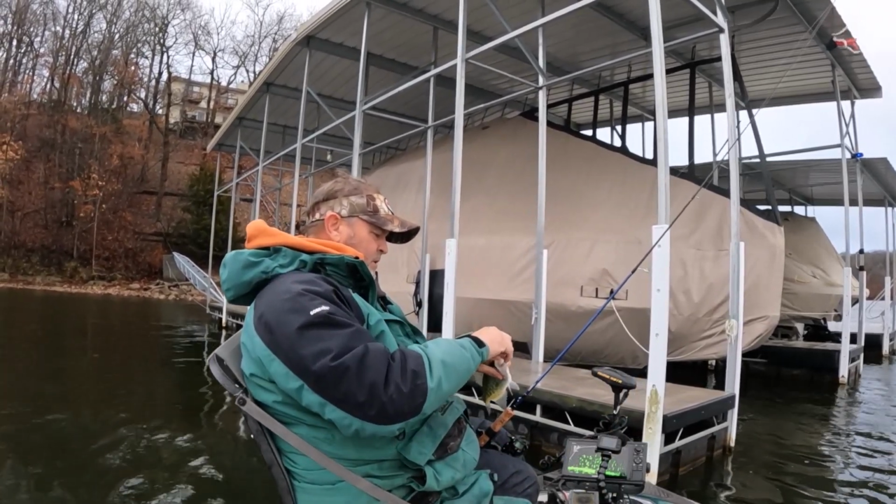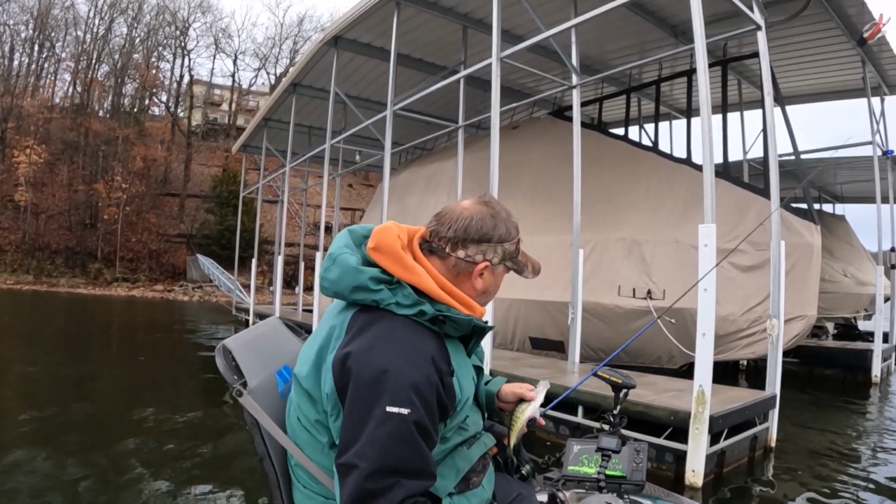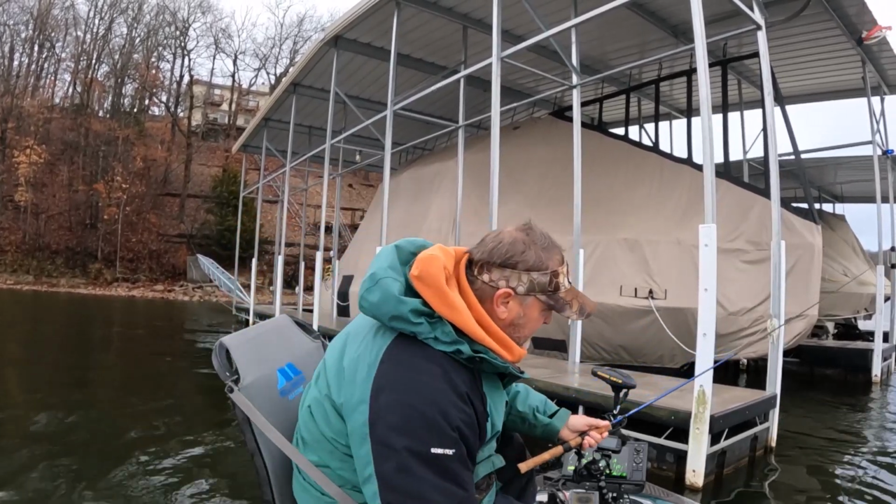Then we might try the old jerk plug, see if that'll catch one. Evidently. Where are you going, boat? Oh yeah, he's not even close. 9 3/4. I gotta catch fish. I gotta go count fish. Don't go nowhere.